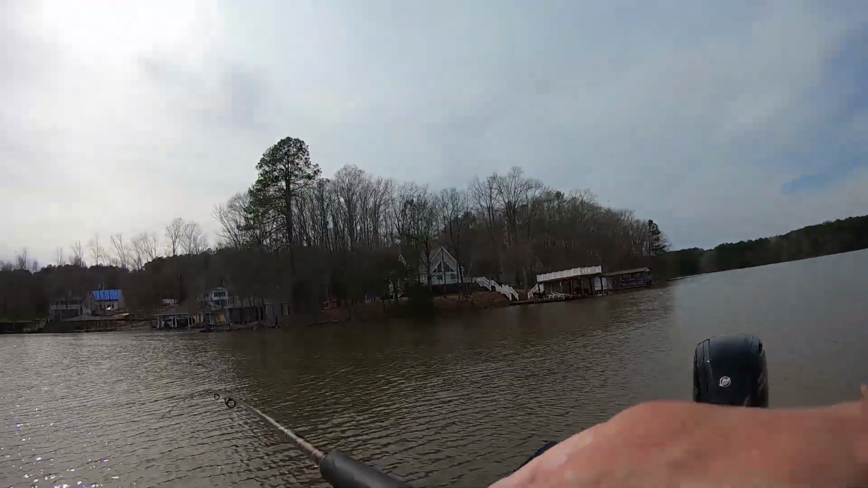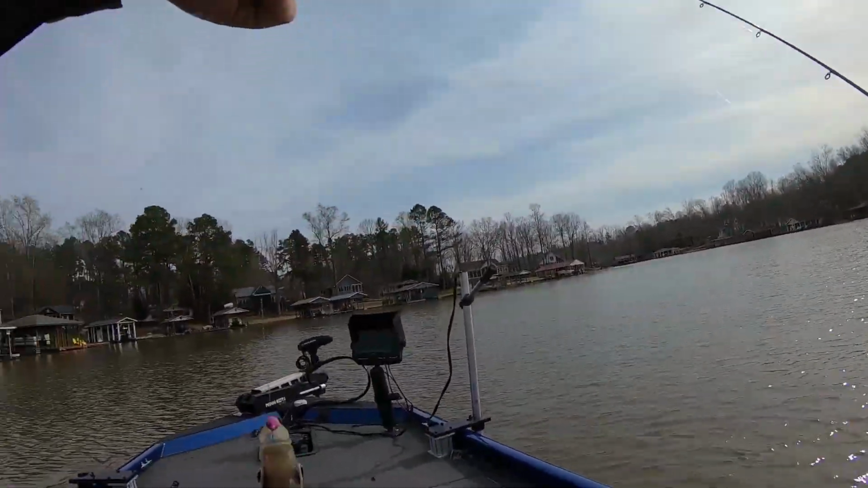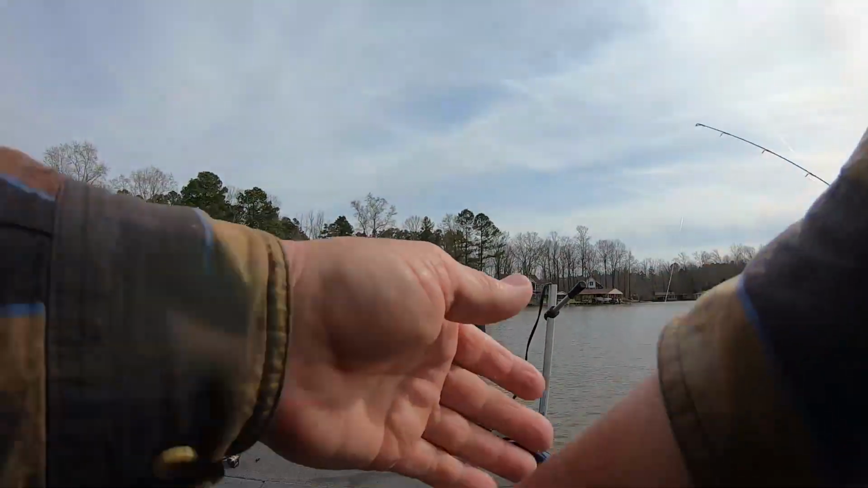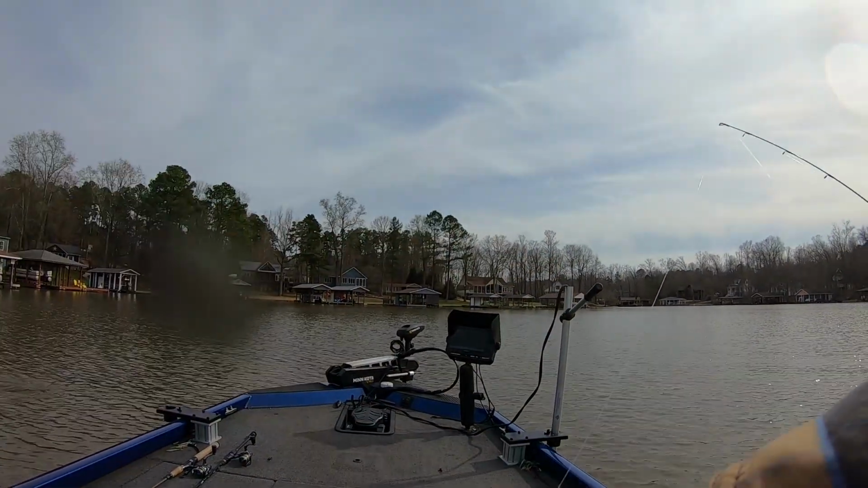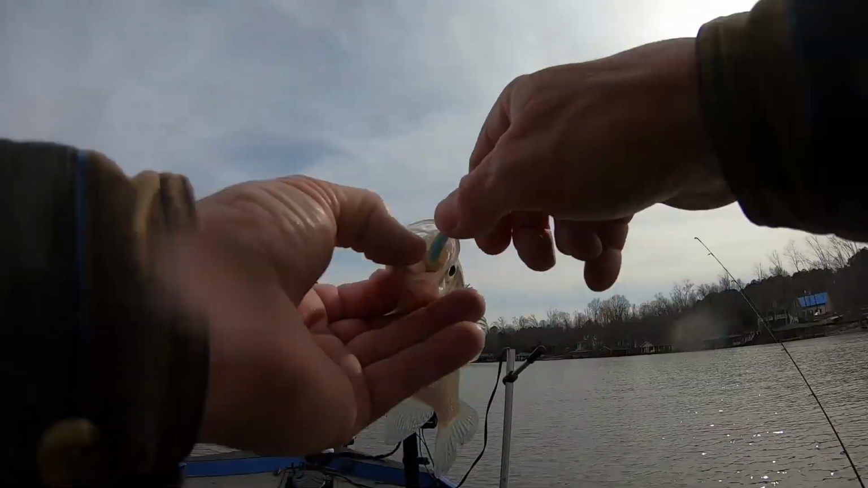All right, guys. Oh, I'm gonna flip him up in here. This size crappie right here, did he get water in y'all's face? He got water in my face. My glasses, my sunglasses are covered.